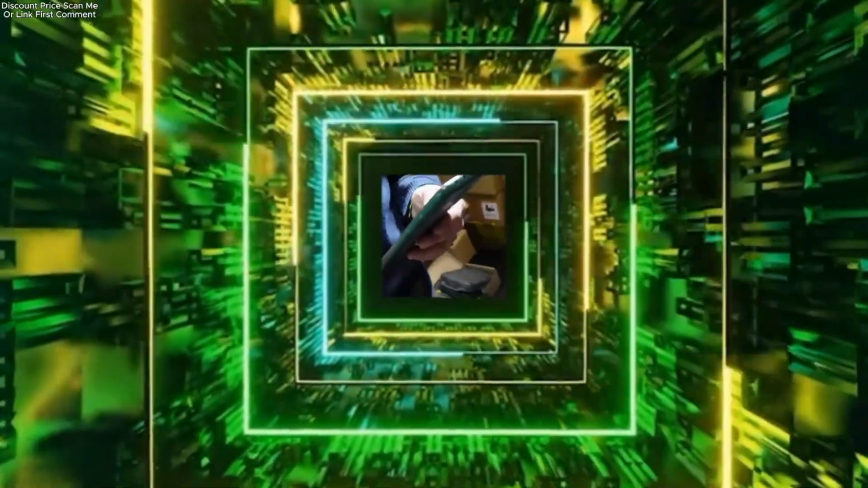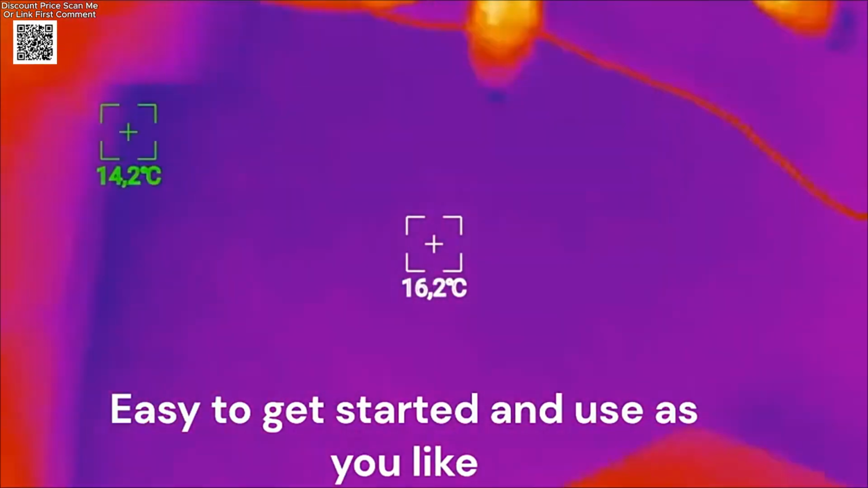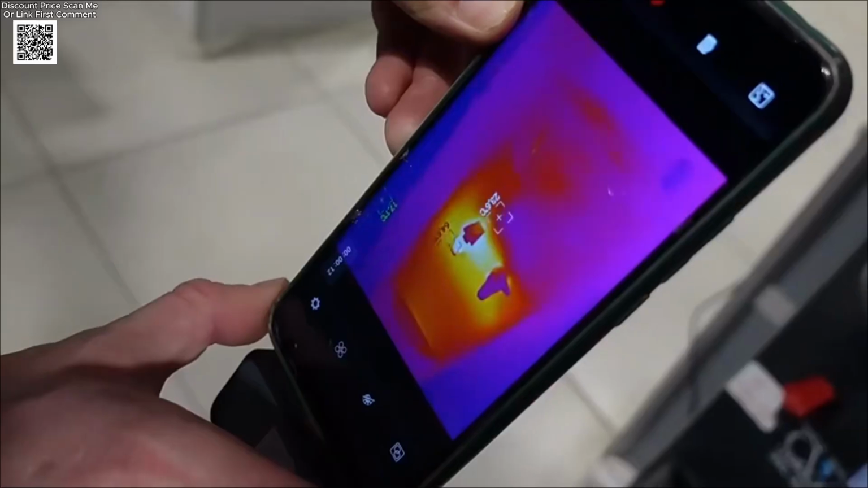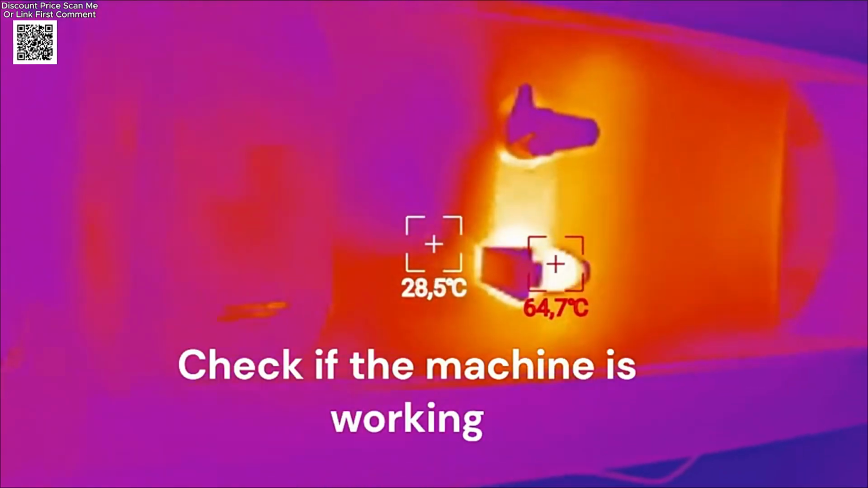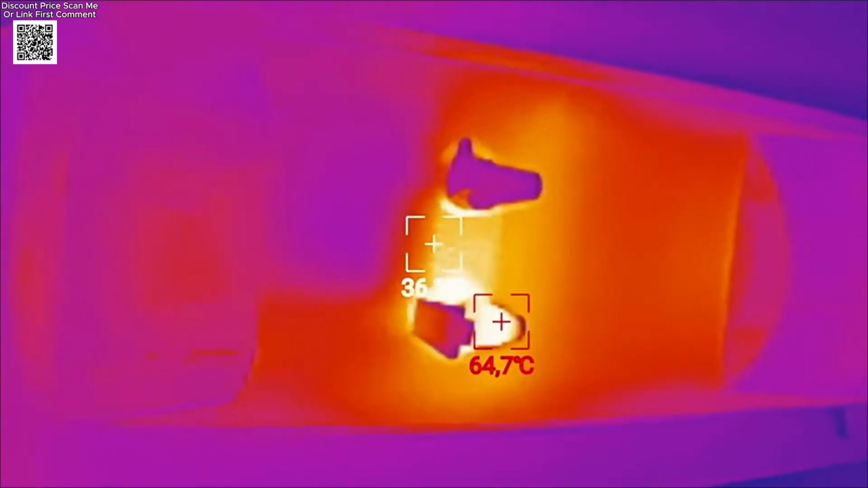Need a reliable tool for electrical repair and thermal imaging? Check out the 256 by 192 pixels thermal camera from AliExpress. This compact infrared thermal imager connects directly to your Android smartphone via Type-C interface, making it easy to use anywhere.